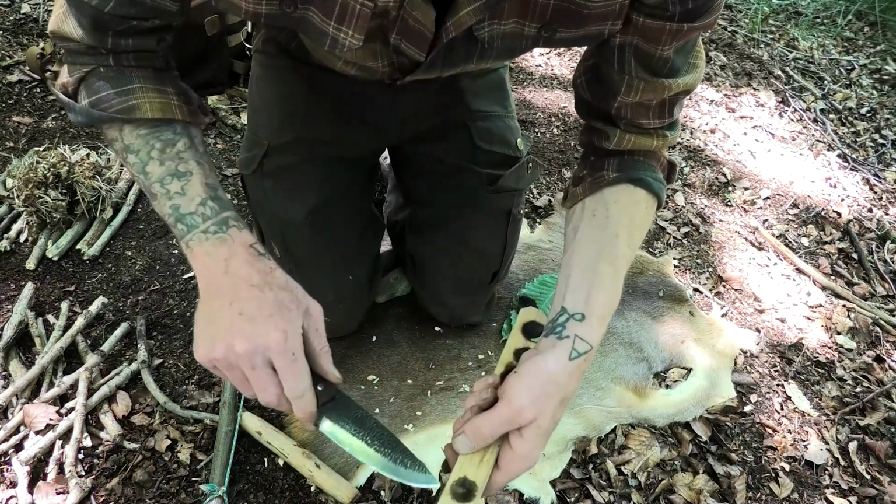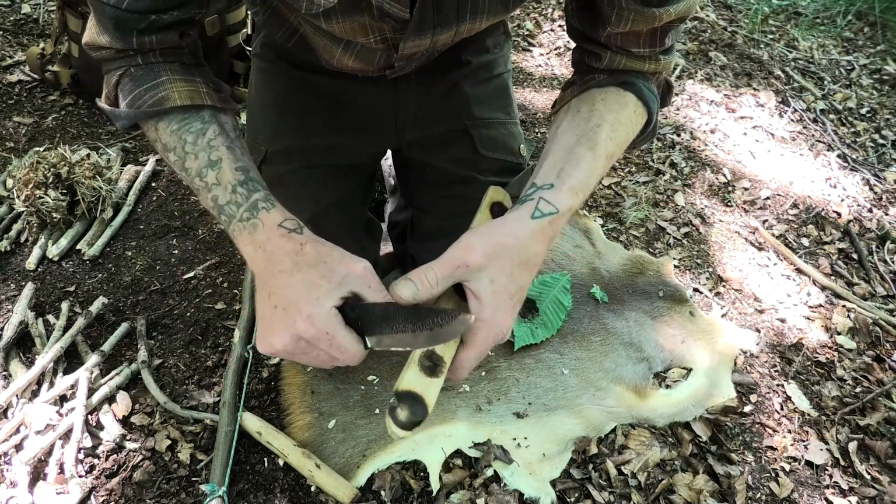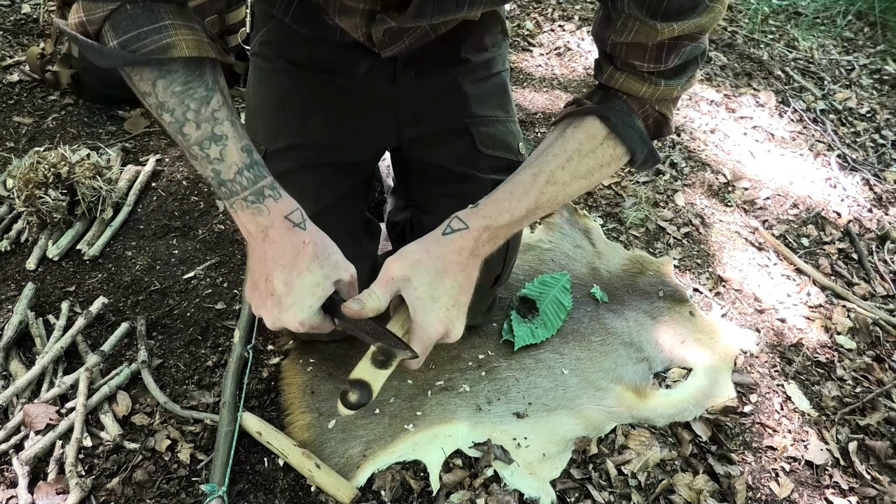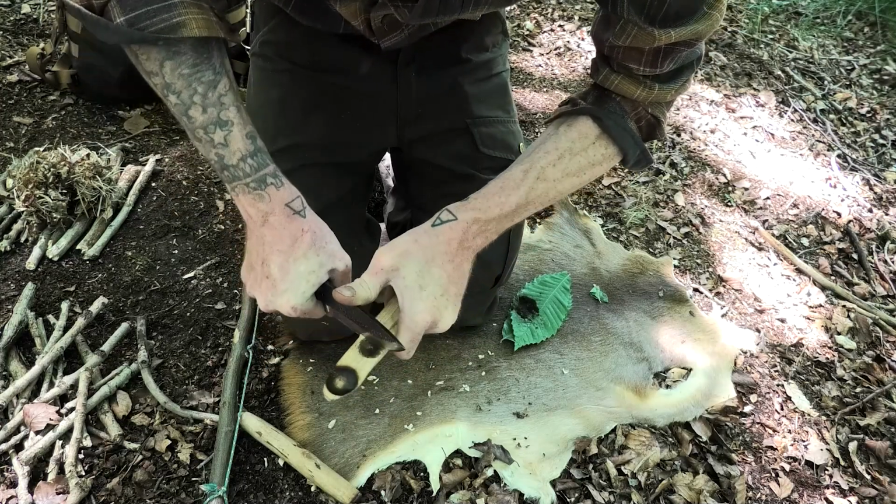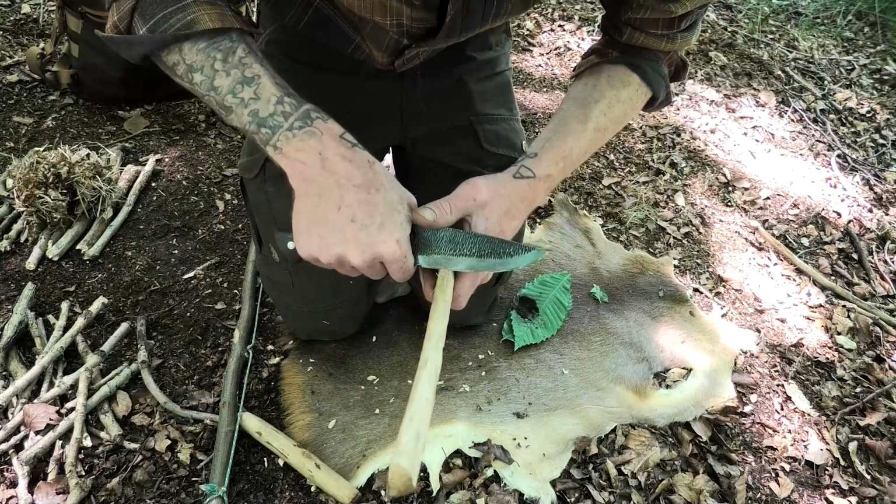So to cut the notch, I just normally try to cut a little triangle into there. So I'll just start by rocking the blade on that kind of angle and then doing the same on the opposite side.